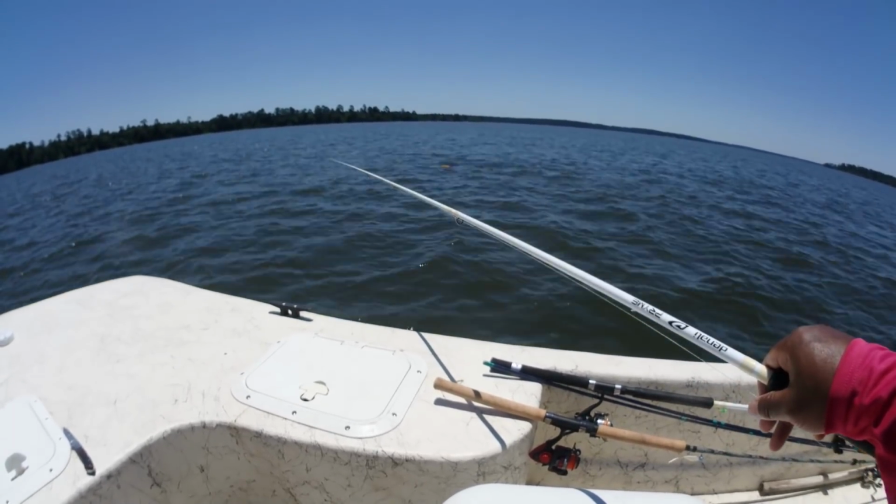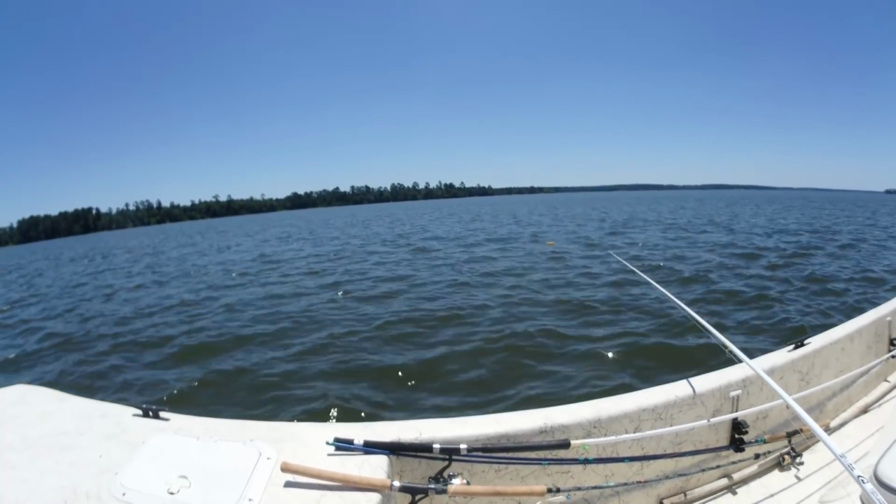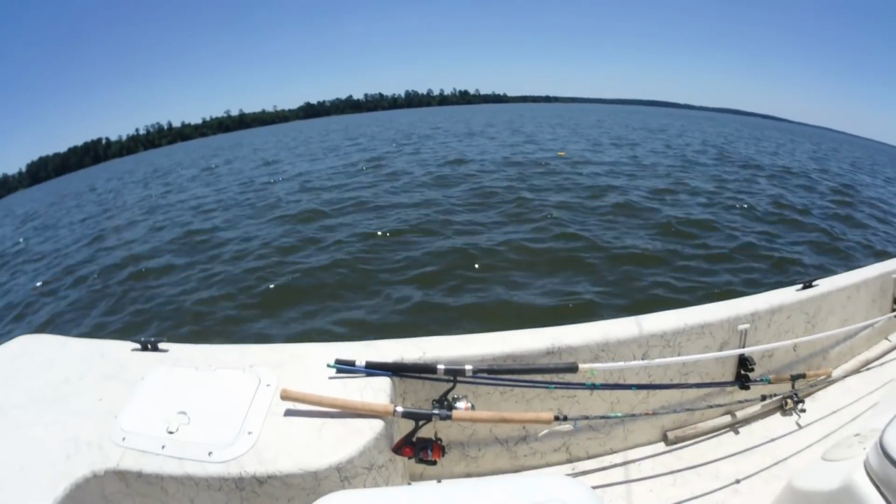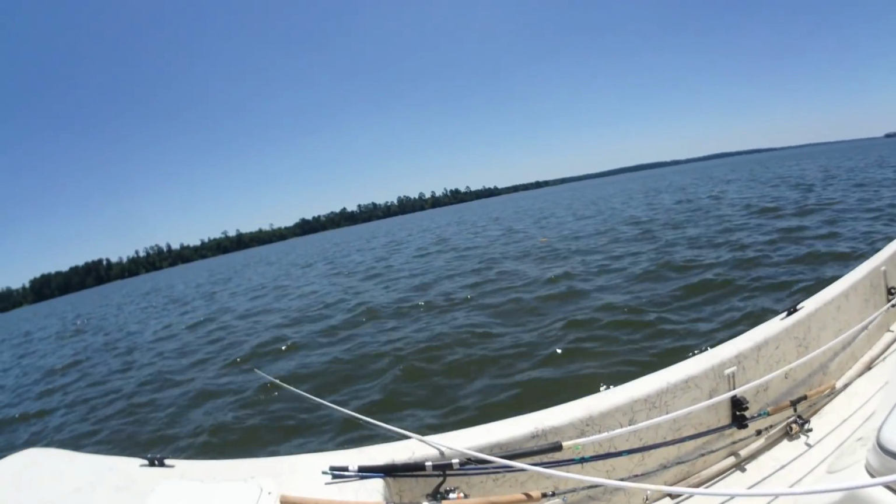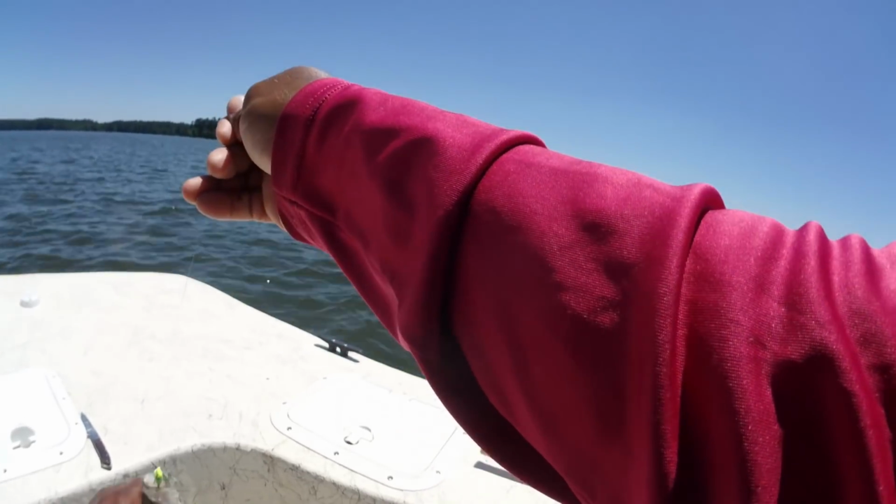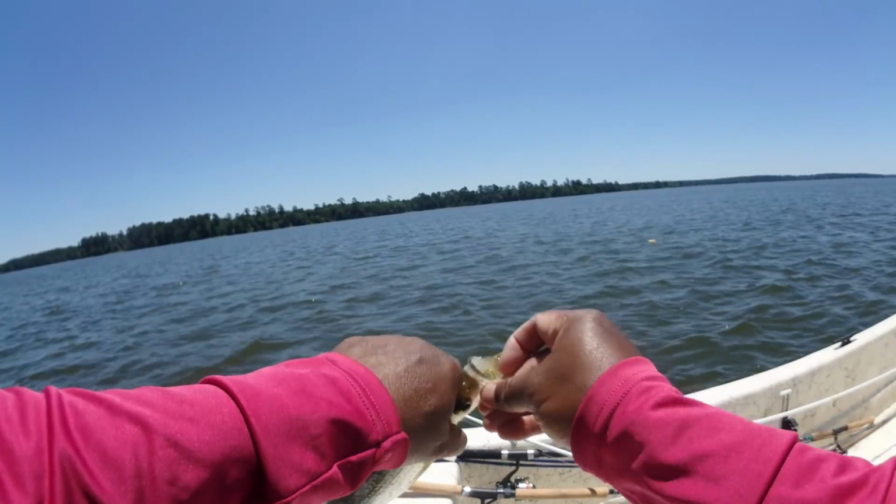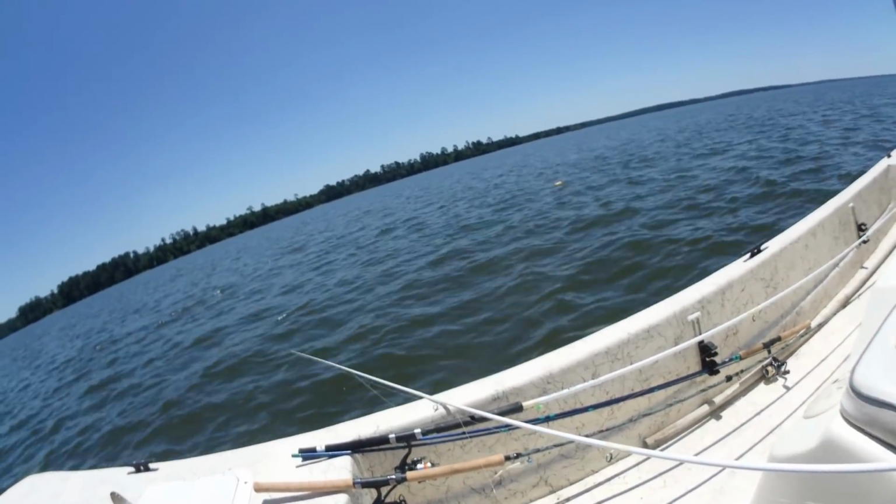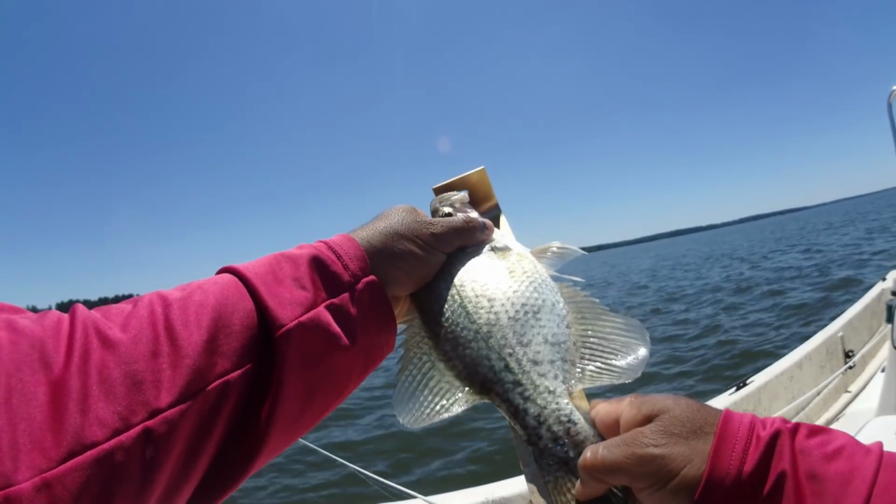So now we got the wind coming from the back side of us. Look at that joker there. He came back with the soft bite. I mean, if I wouldn't have been really paying attention, there's no way. And look at that, just barely got him. I mean, barely. Just the tip of his lip. Got a nice 11 and a half. Quite sure it's 11 and a half. Right, that fish pushing 12 inches.